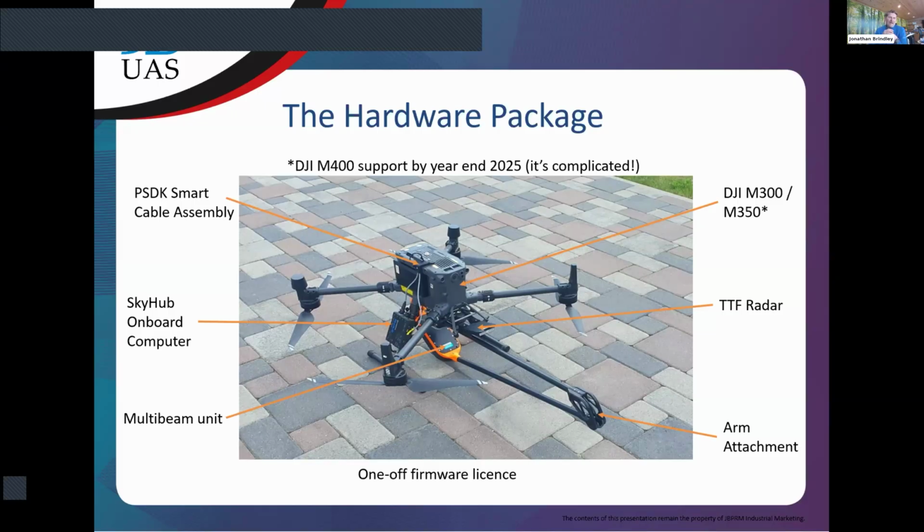But as you'll all be aware, the M400 is now out. And my understanding is that we should have, well, I say SPH should have working SkyHubs for the M400 by the end of September, maybe early October, with the aim to have something ready for release, maybe during December if we're lucky. So let's keep our fingers crossed that is the case, because as we will see later, that gives us a better flight time, and that's always a good thing.